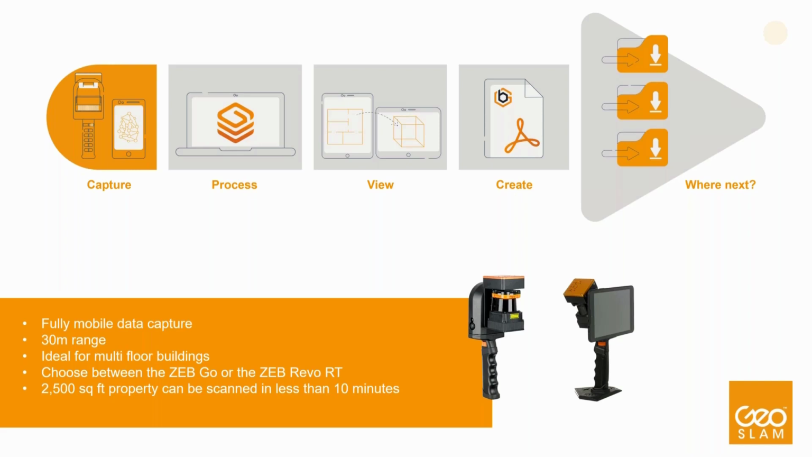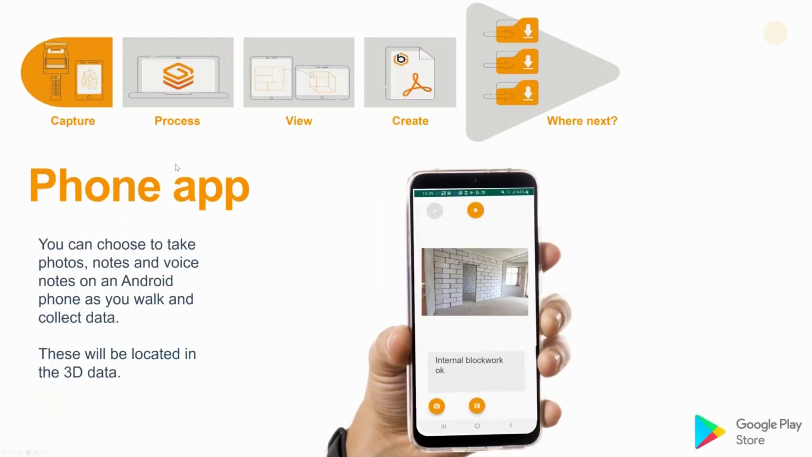It's ideal for multi-floor buildings, as the software will automatically assess how many floors there are, and it's easy to use. It also comes with an app, just like construction progress. Hence, you can take pictures of boilers and windows and anything else you might like to see within your data for further assessment. And you can easily use it on any Android device.